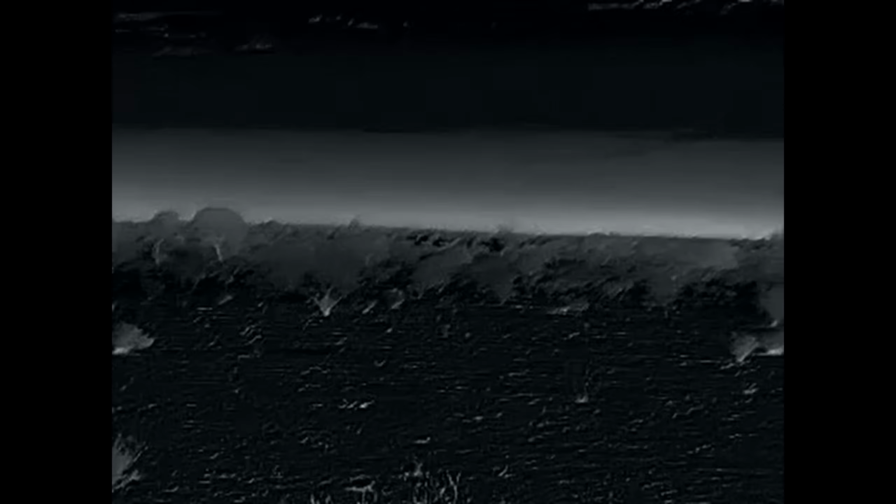Okay, so can't see anything because it is effectively a zero light night. We've just got stars, Starlink, and not much else.